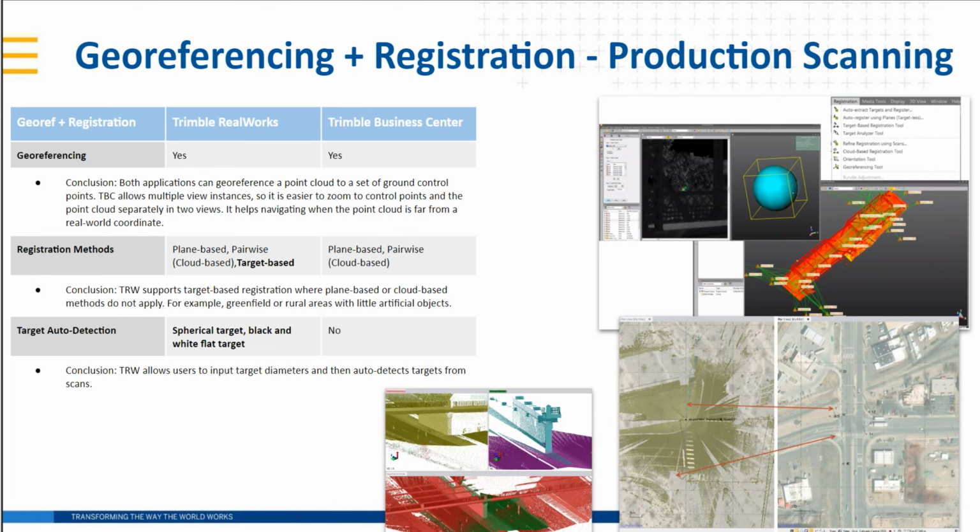You can have Jason talk a little bit more about his approaches there after I talk about the target auto detection. RealWorks features a really nice routine to automatically detect and find either spherical or black and white checkerboard flat targets. Anything to add there, Jason or Ray?